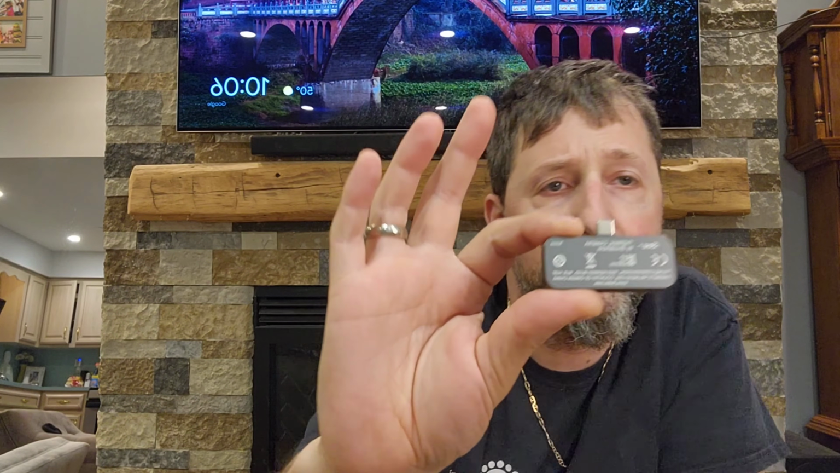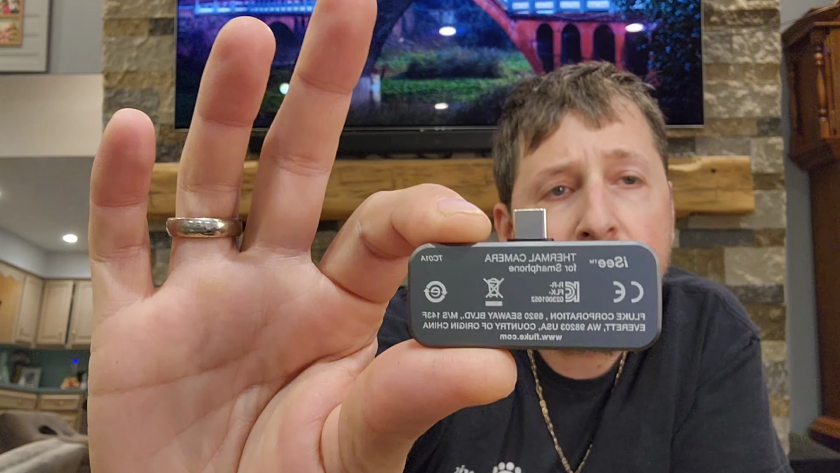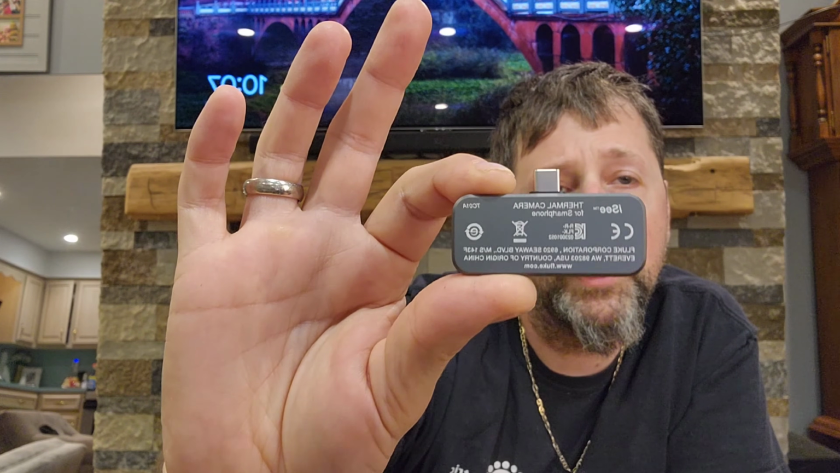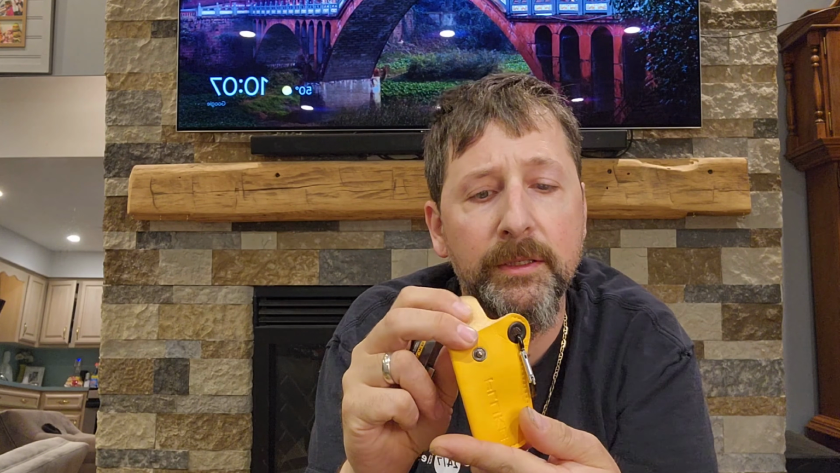The back of it is this. It definitely feels very firm compared to some of the other cameras, and the small compact factor is pretty cool. Also inside the box, you'll find a nifty leather case with a carabiner that you can clip on your belt.